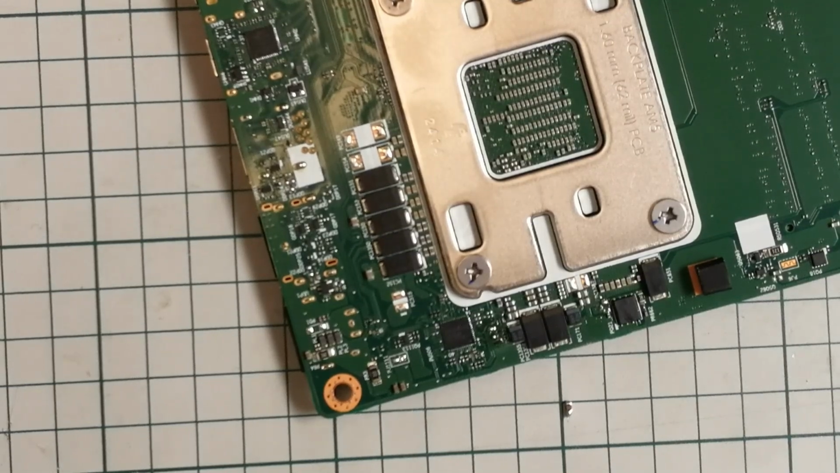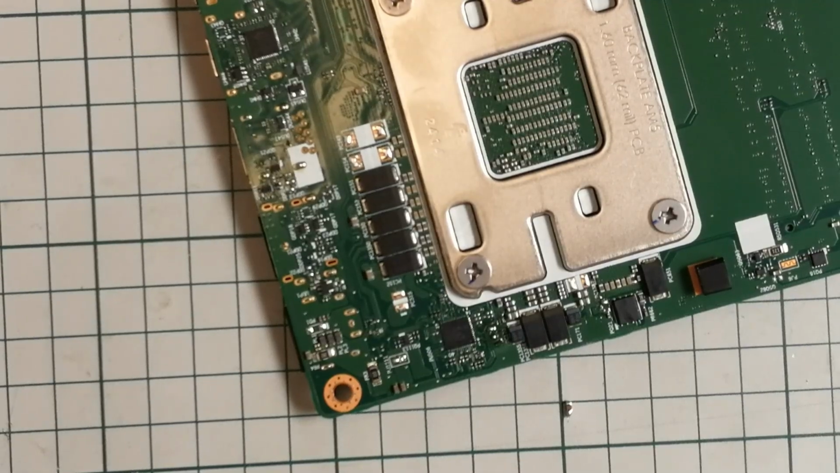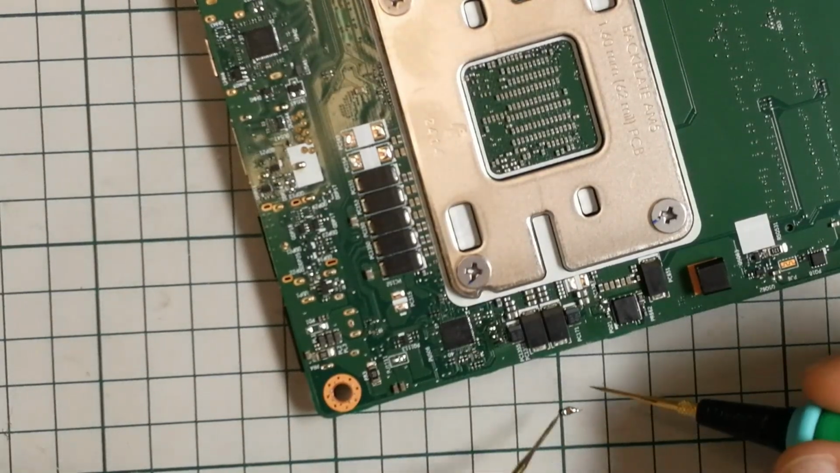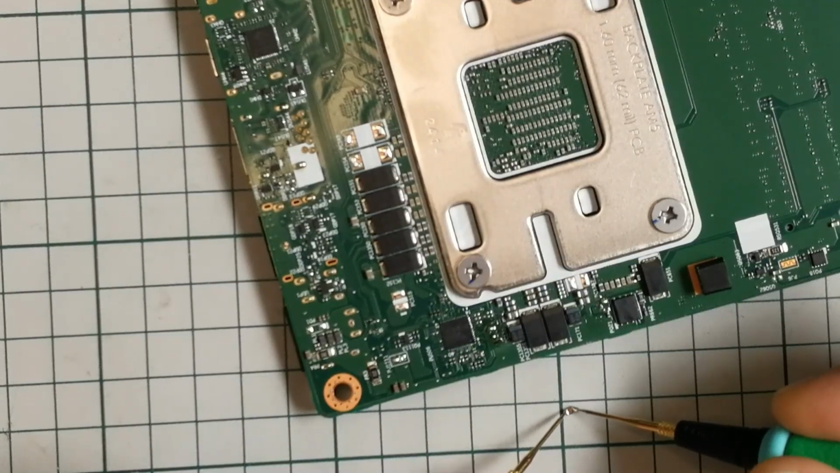First, let's try and measure that and see what kind of capacitor we have. And then just put this in cap mode. It's so tiny, two tiny capacitors. Yeah, I'm hoping it will not jump all over the place. It's measuring.